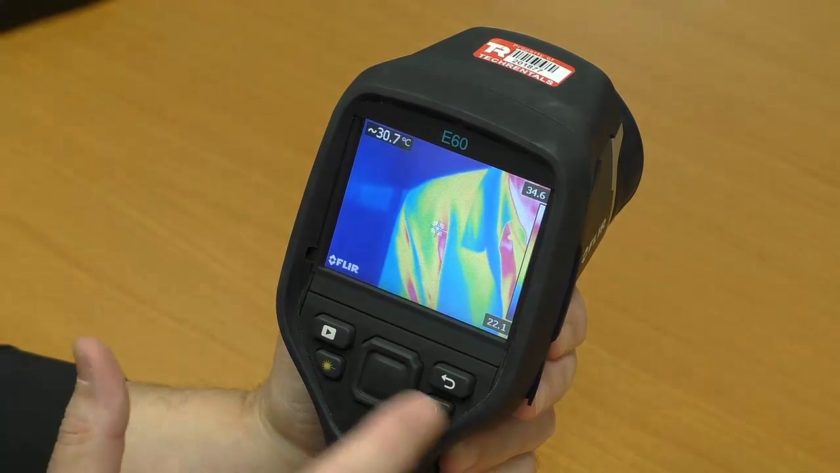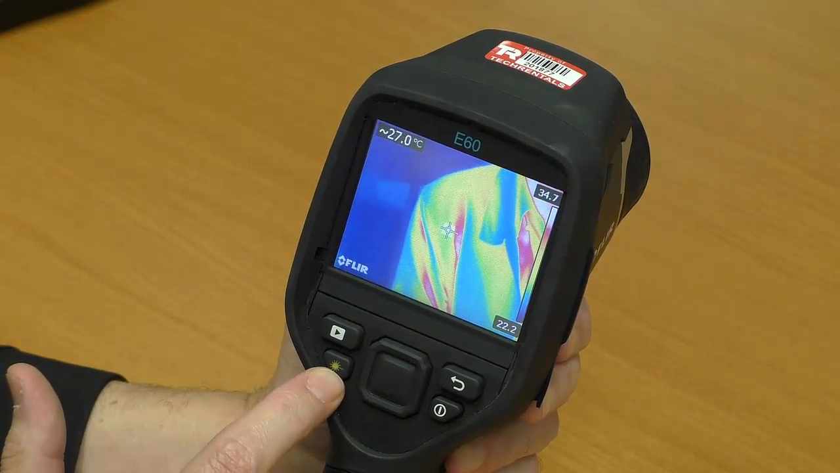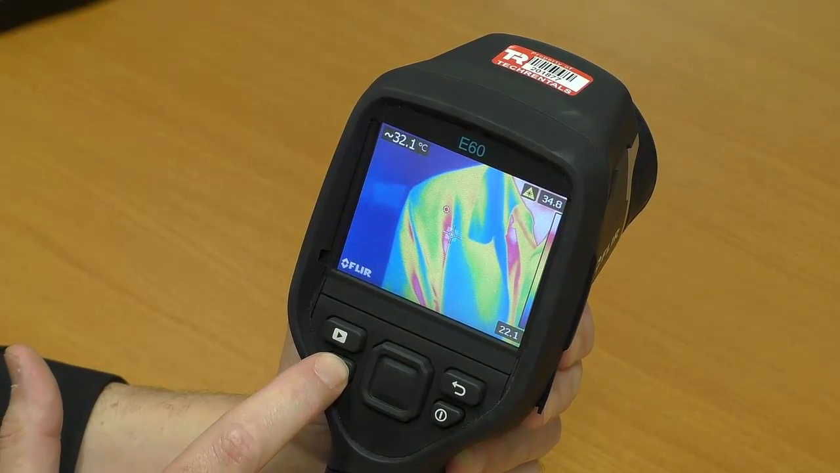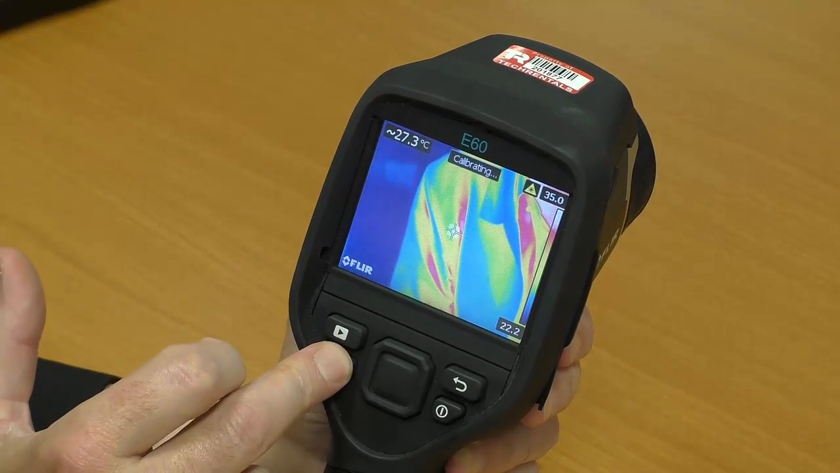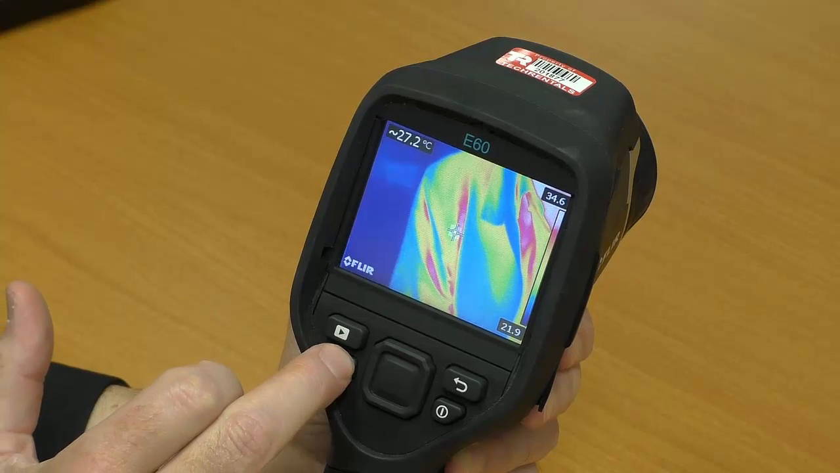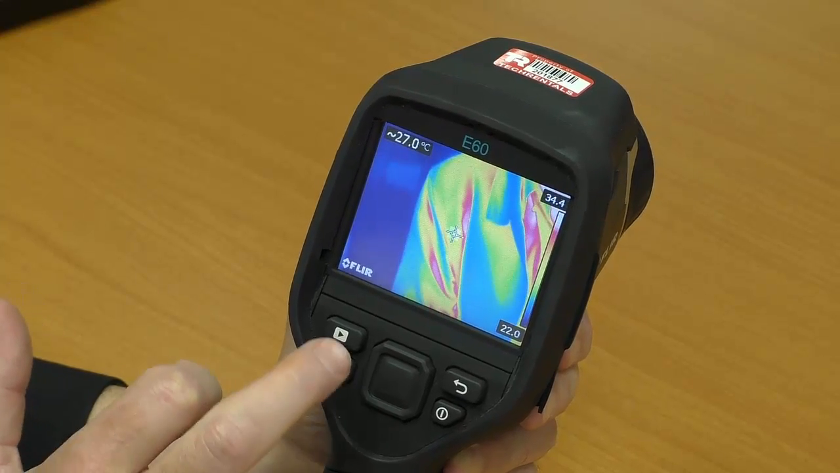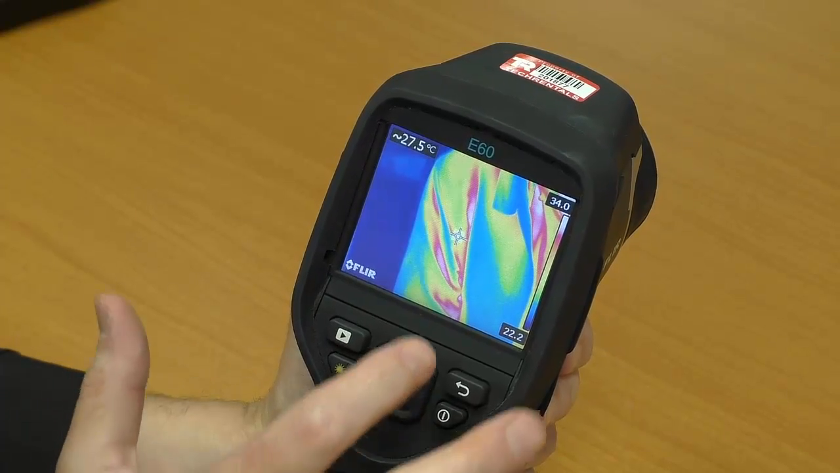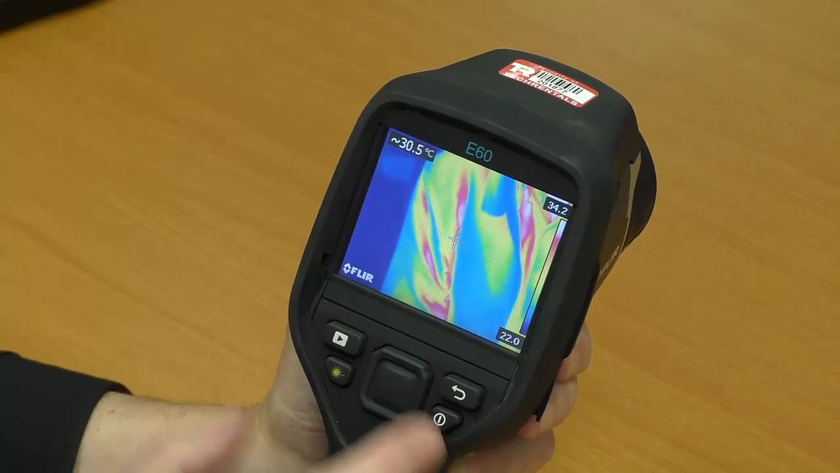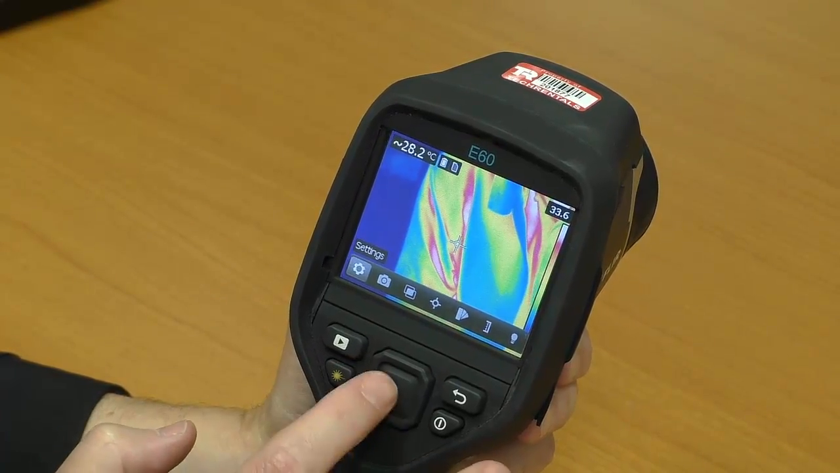To access through the buttons we've got a return escape key, power key, laser pointer key, so if you press that not only does the laser pointer fall on the object you're pointing it at, but also on the screen, as you should be able to see there, right just above the cursor. A play button to review any captured images. Now the menu, you can touch the screen to get the menu up, and we'll just start from the settings.